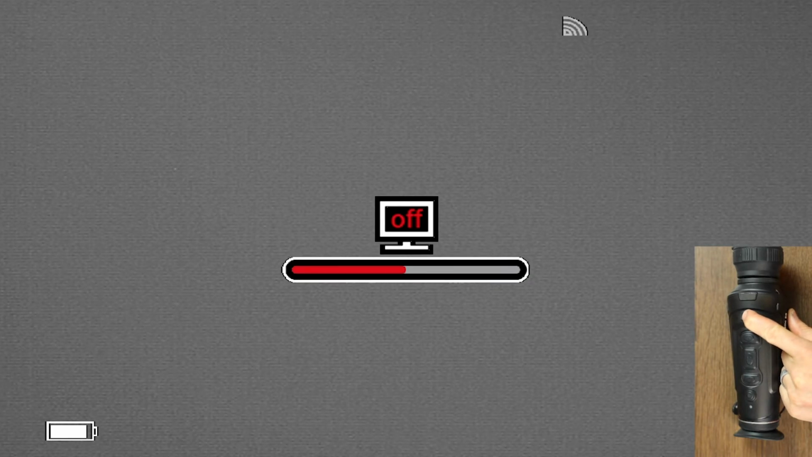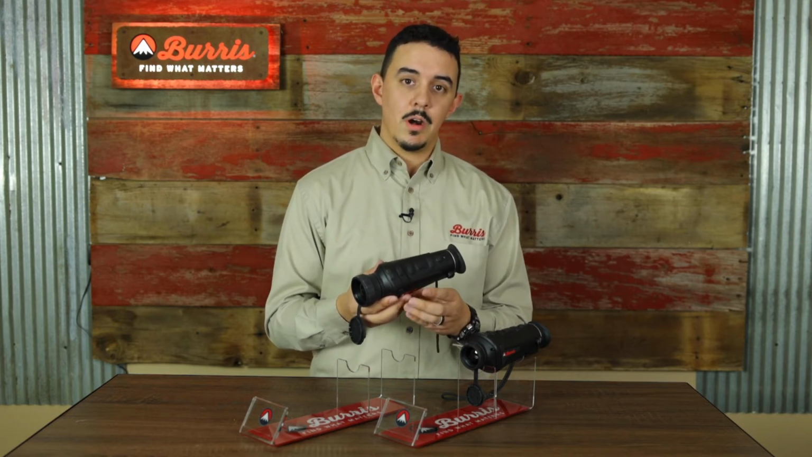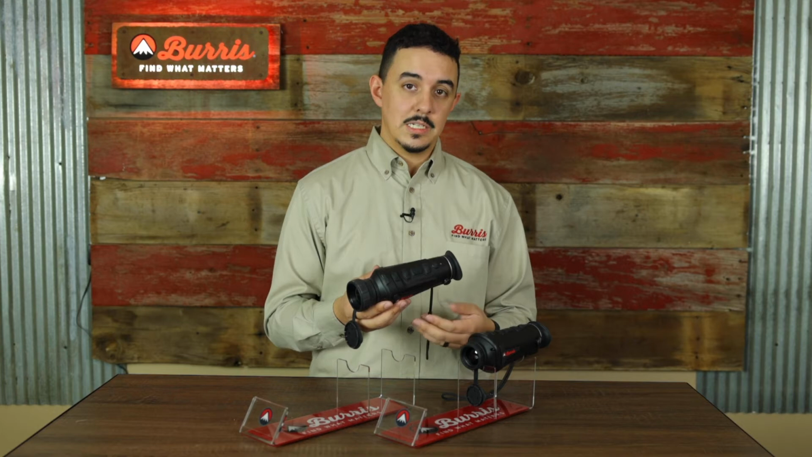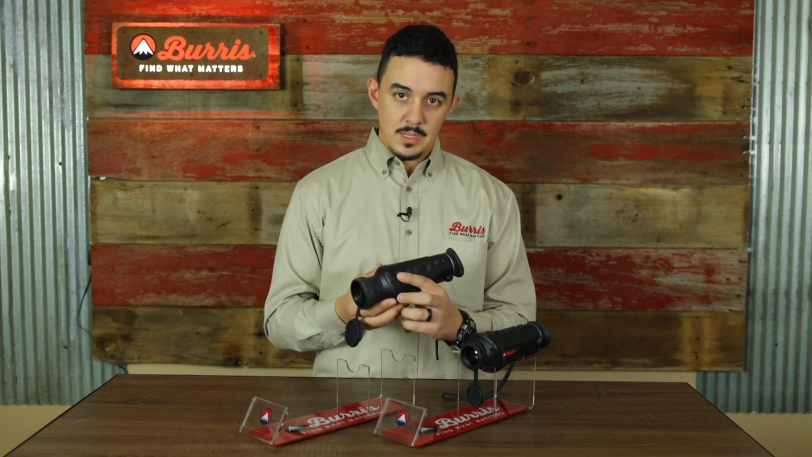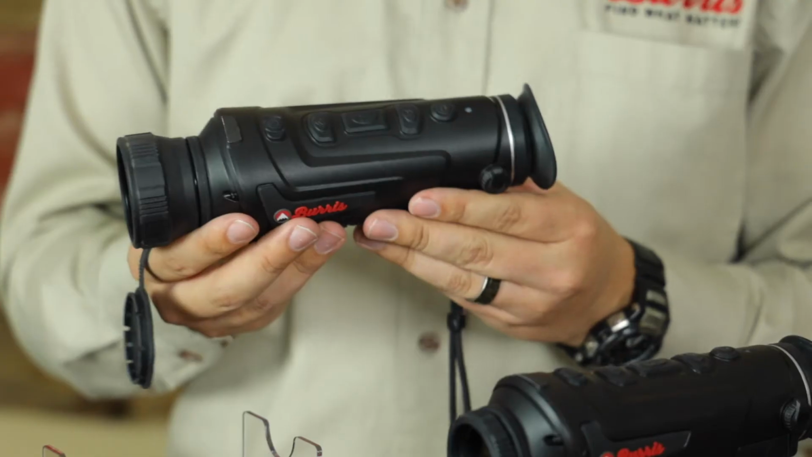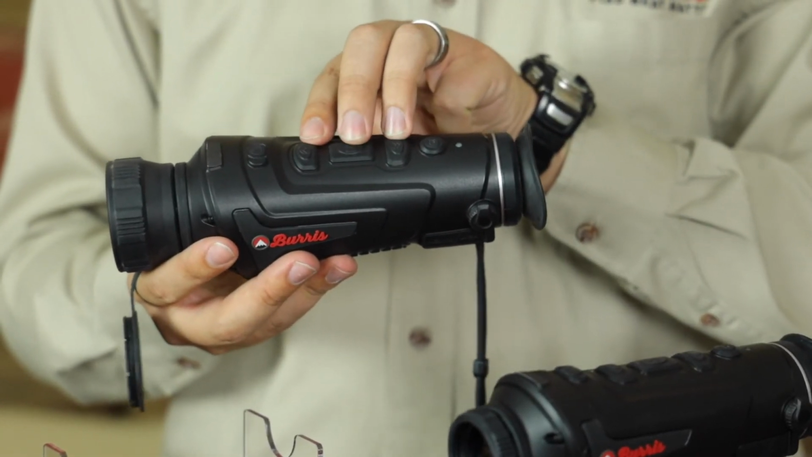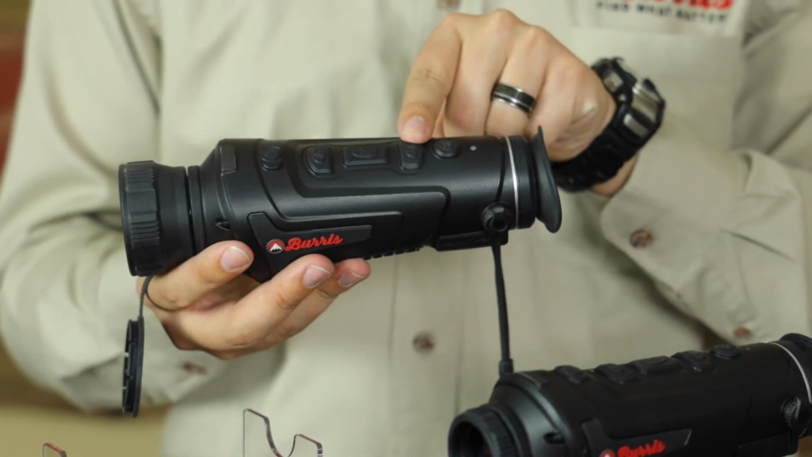Press and hold, and if you release while you're pressing and holding, you get a little power bar cycling across your screen. If you release during that power bar, it will turn off the display, allowing you to save a little bit of battery. And if you let the power bar fill up and then release it, it'll turn the unit off completely.